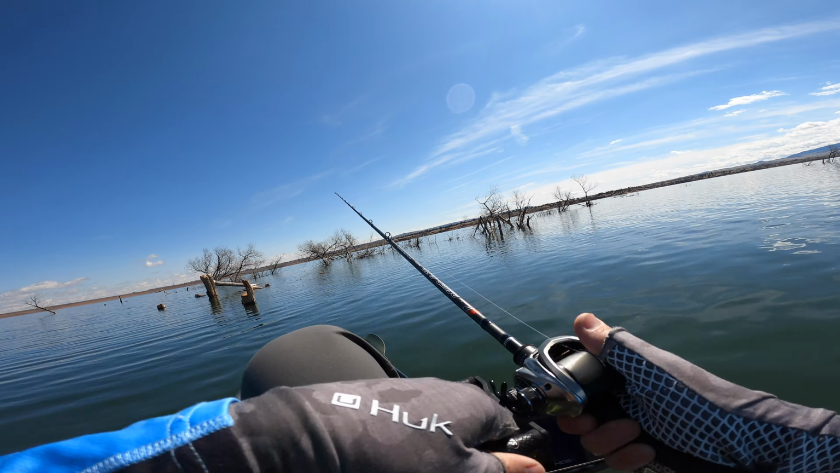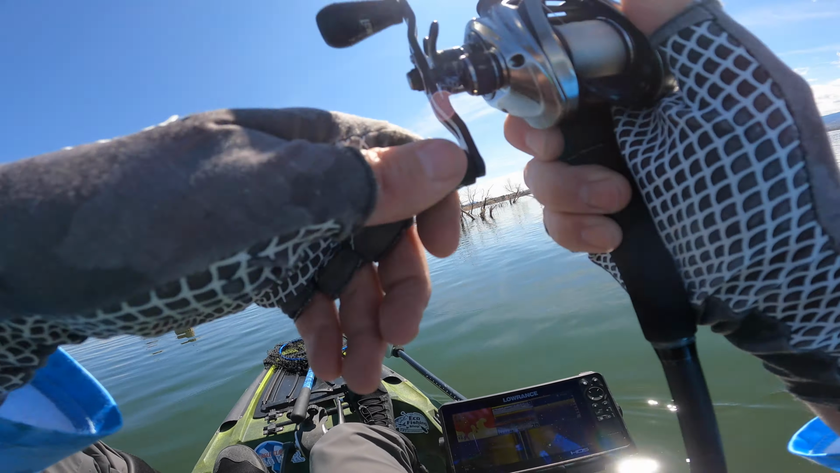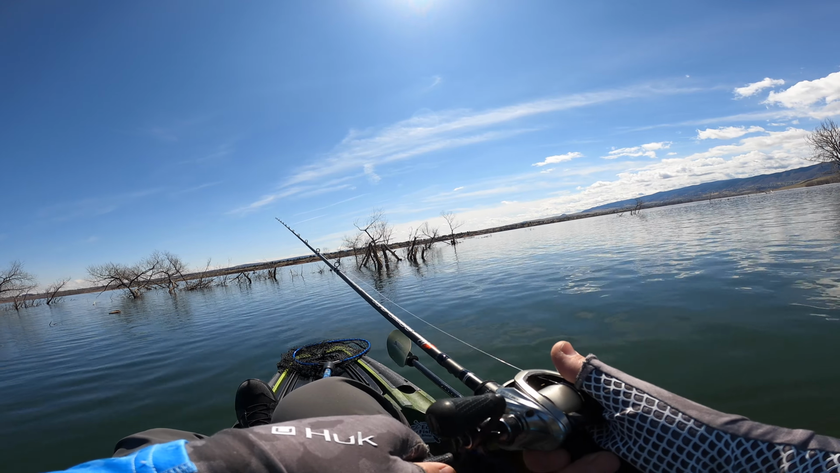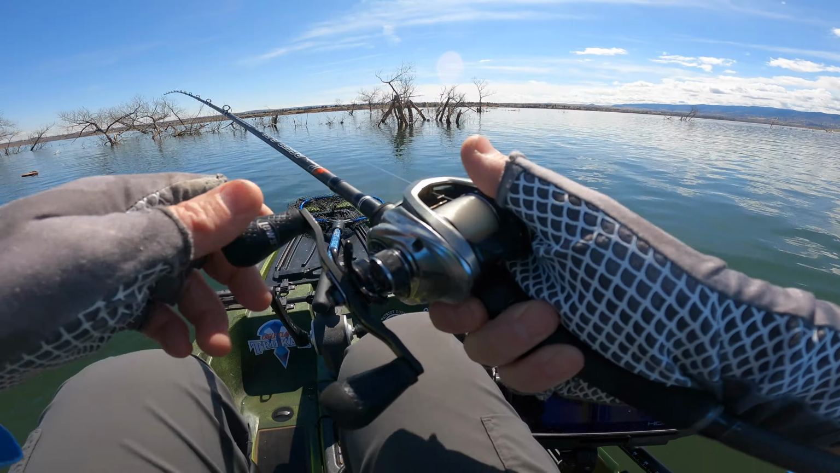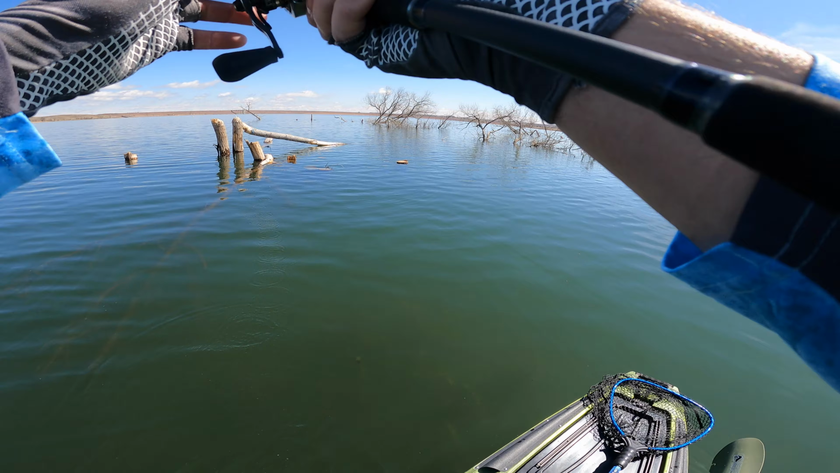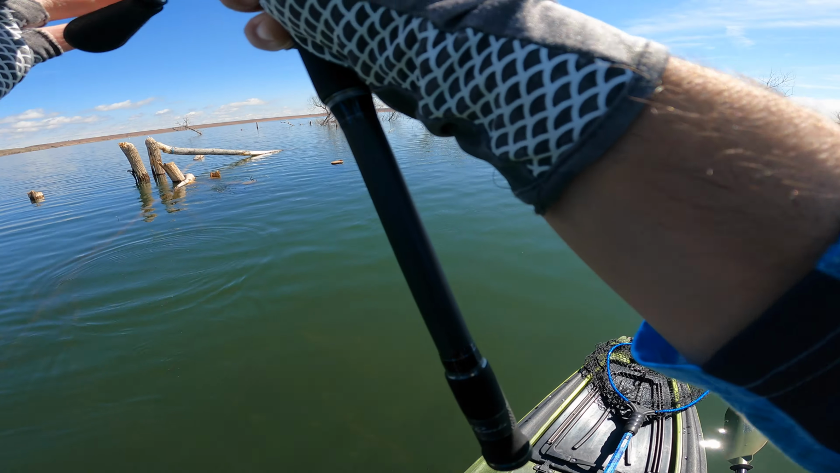I just do not like this place. I mean, all this visible cover, and not a single bite, not a follower, not a sniff, nothing. I don't get it. I don't get this place. Look at that friggin' lay down. Guarantee if that was in Norton, Kansas, I would have caught something off of it.